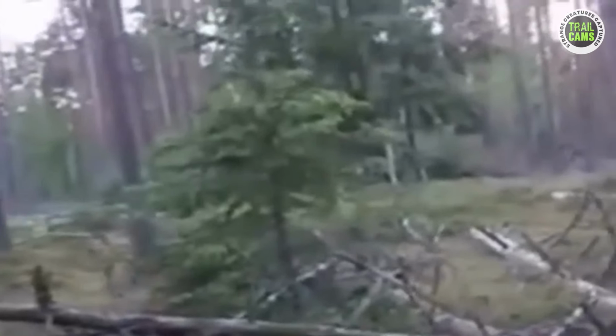Witnesses say the creature effortlessly leaps from one step to another. Had the unwitting observer been detected, their chances of escape would have been slim given the creature's astonishing ability to pursue its prey.